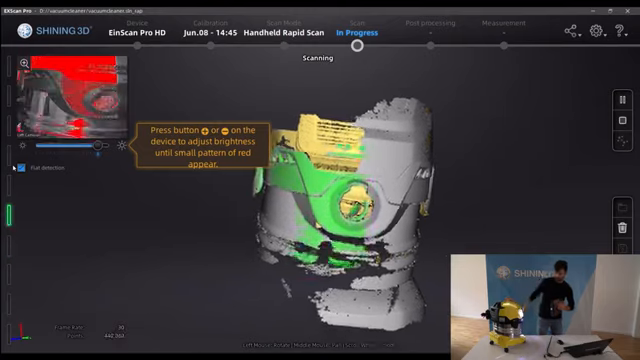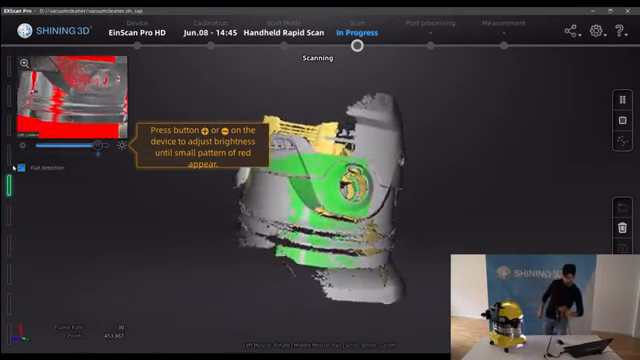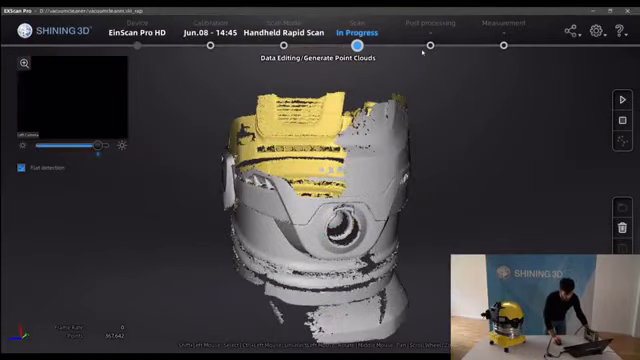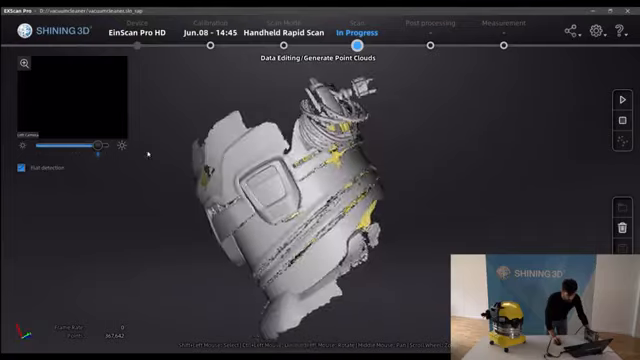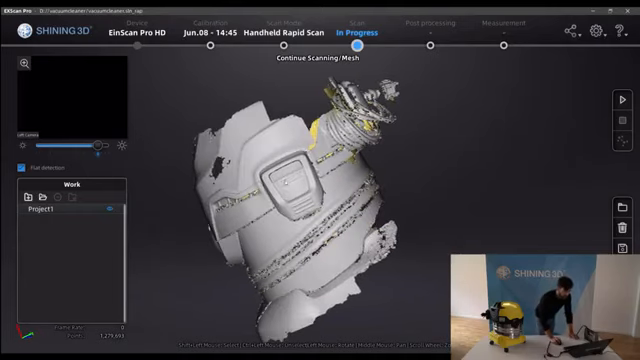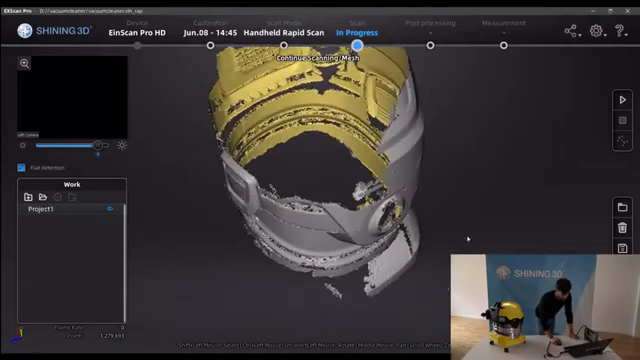Well, I would say we are good to go. Let's generate the point cloud. Let's give it the speed priority in this case. That was fast.